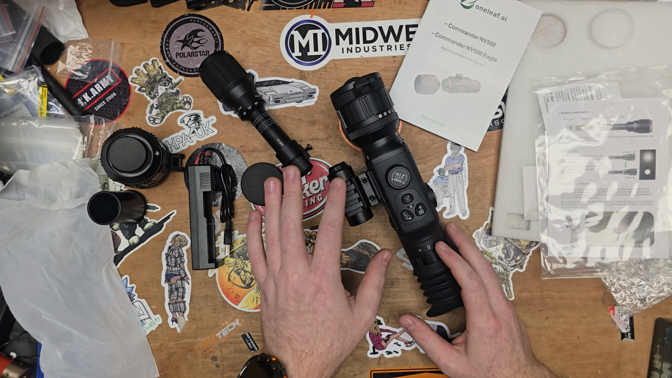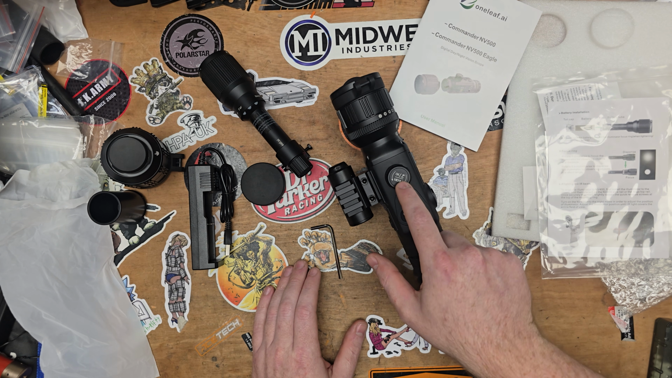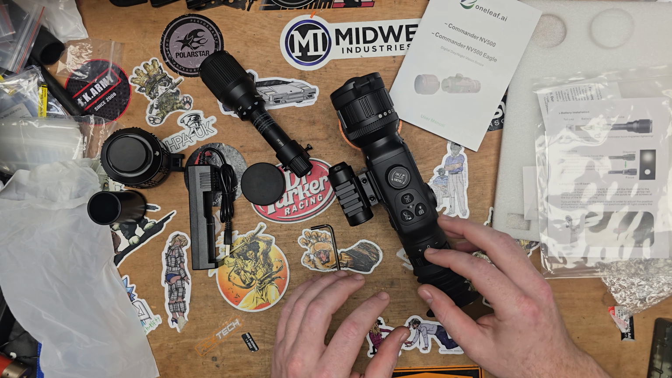Rangefinder seemed to work pretty damn well. Again, it doesn't overlay it, so as you're in the scope, you just press. You can see it here. It says OK, and then it's got like a little flag option. You press that. Sometimes it'll work and sometimes it won't.